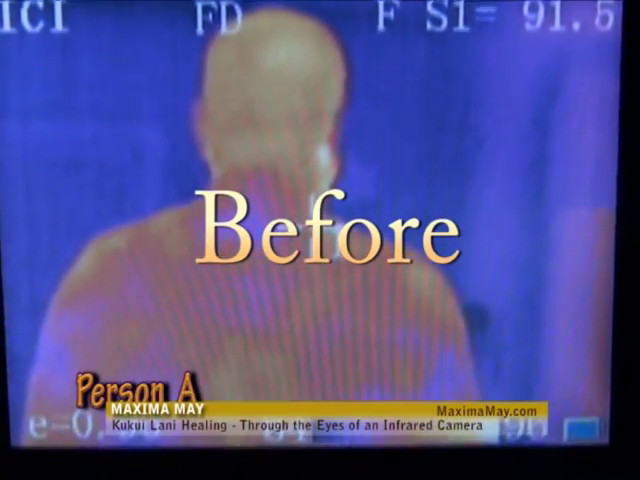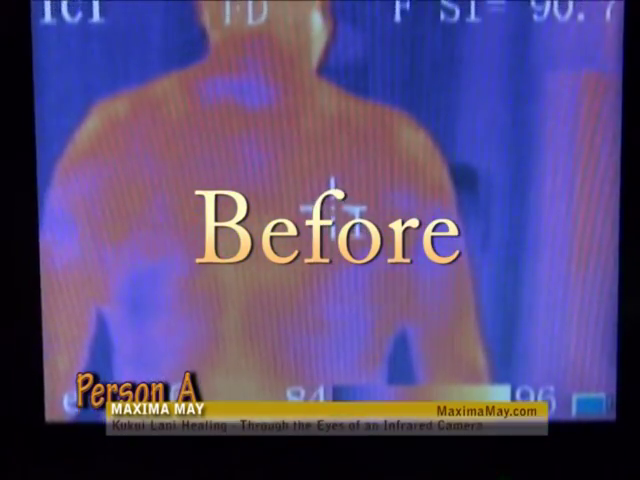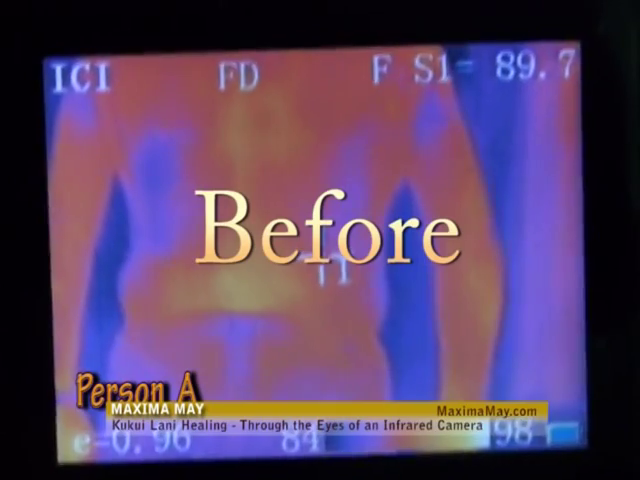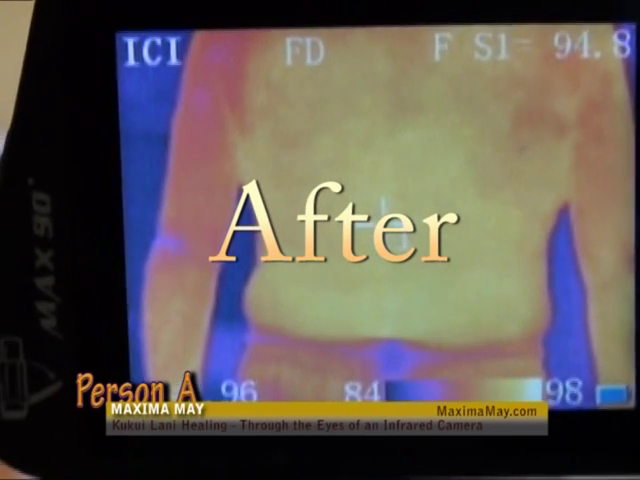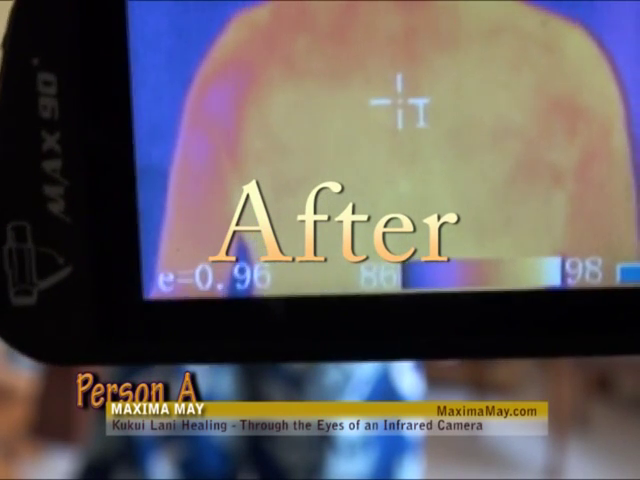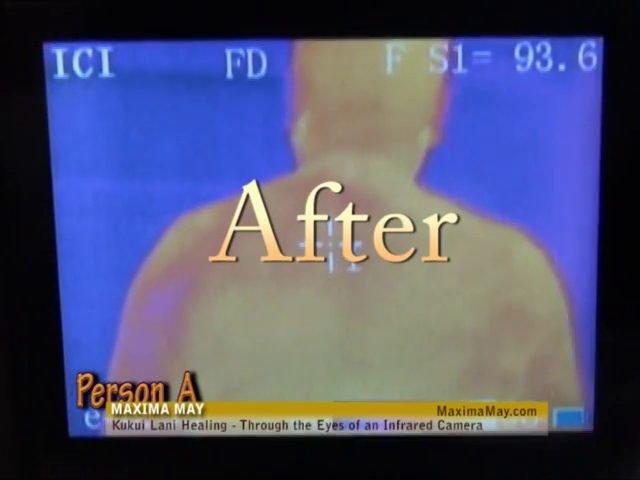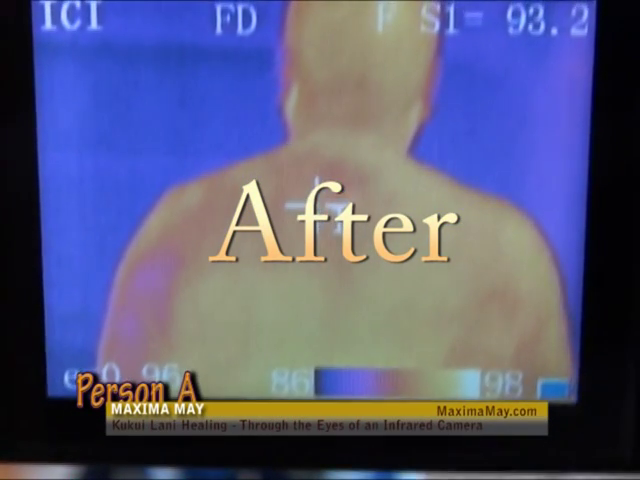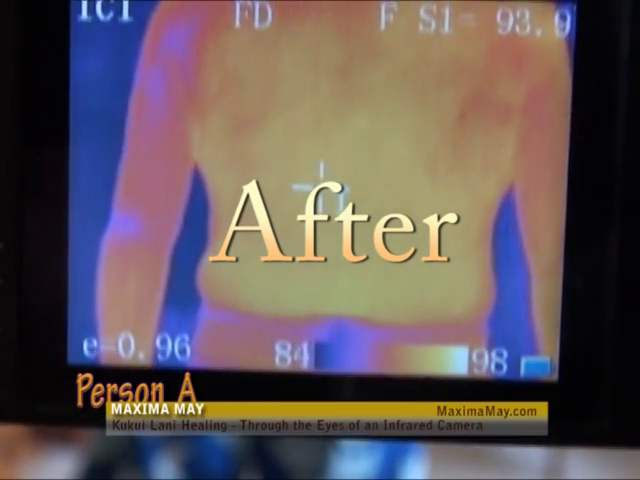In this example, this person has back pain, and will also pinpoint and show you the area of extreme pain, but you can see the cooler areas is also providing some of that pain. On the after shot, after a healing is provided on the back, the coloring is much more even, and then a little bit of the blue. This was actually only a 30-minute healing, and if the person received an hour healing, the coloring would be much more even and in the average range area.